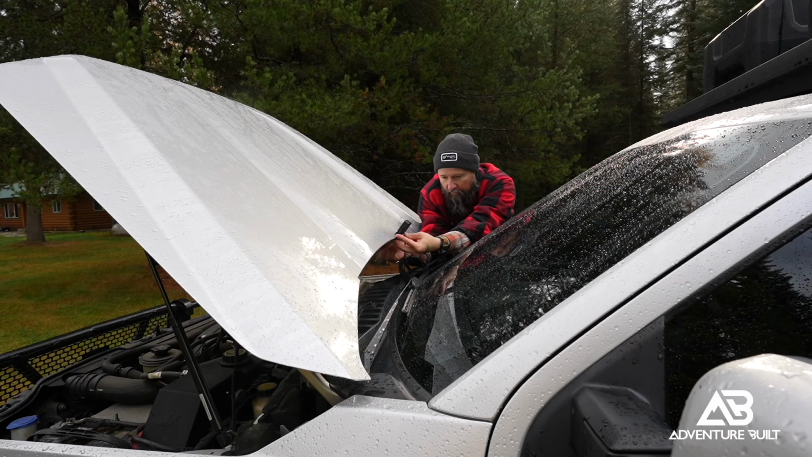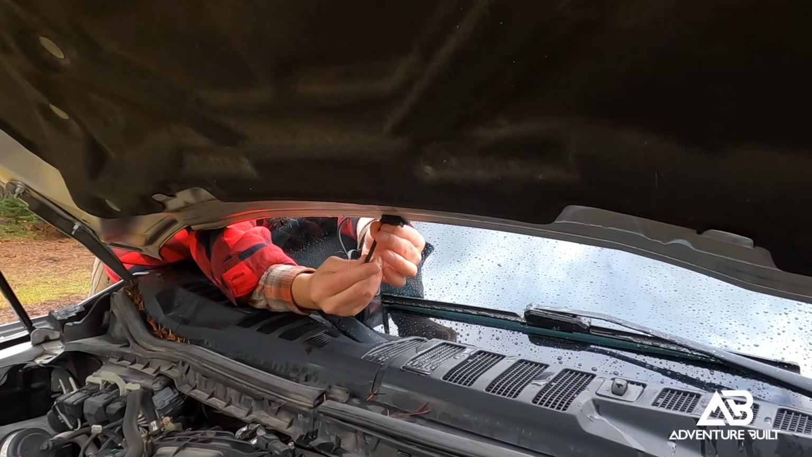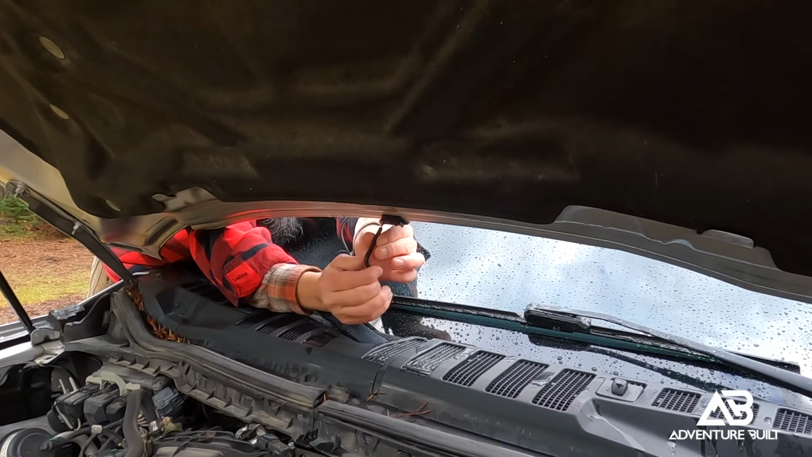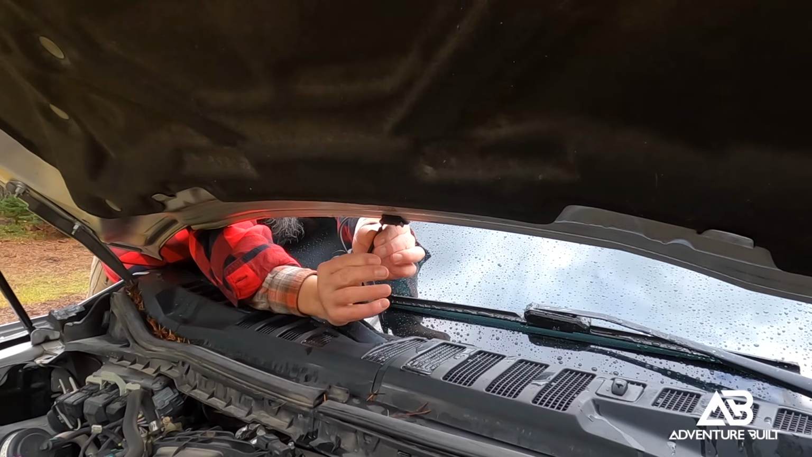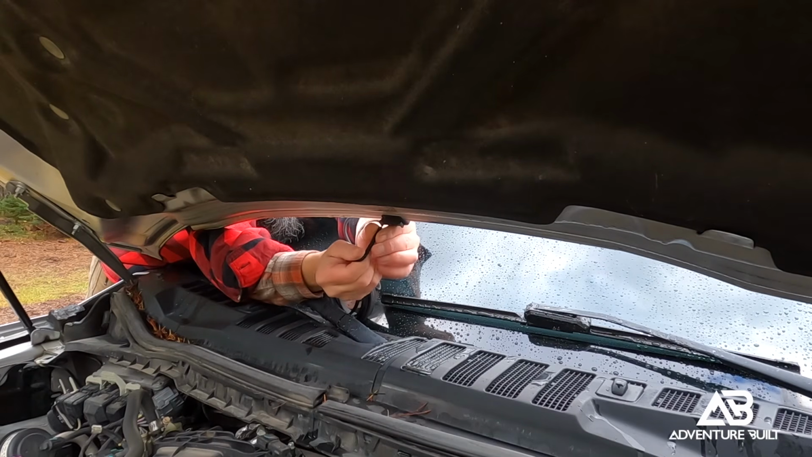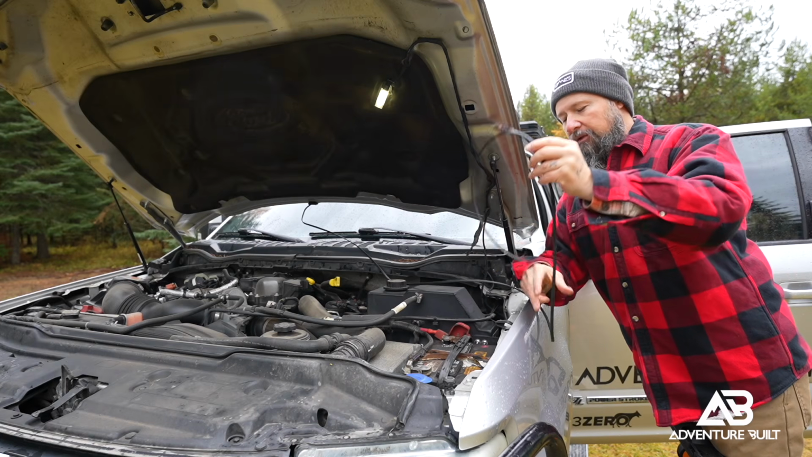Now, the real reason that we ended up going with this camera is because my wife and I hit a deer on a very dark, foggy night in rural Montana. There was no damage to the vehicle, and we were safe. However, the deer was not so lucky. And that was one of those situations that definitely could have been avoided if we had something like this mounted to our vehicle. The cable off the camera is actually very long.